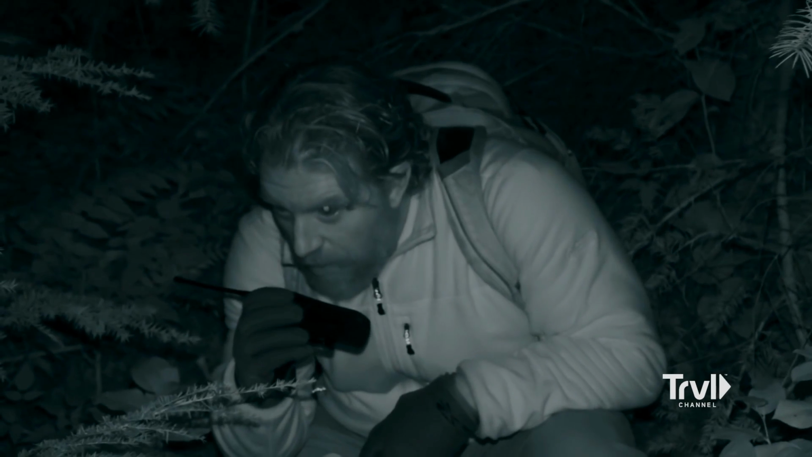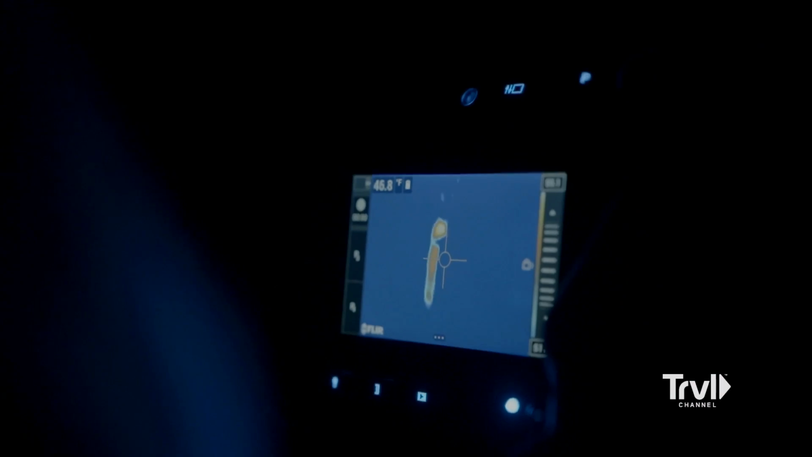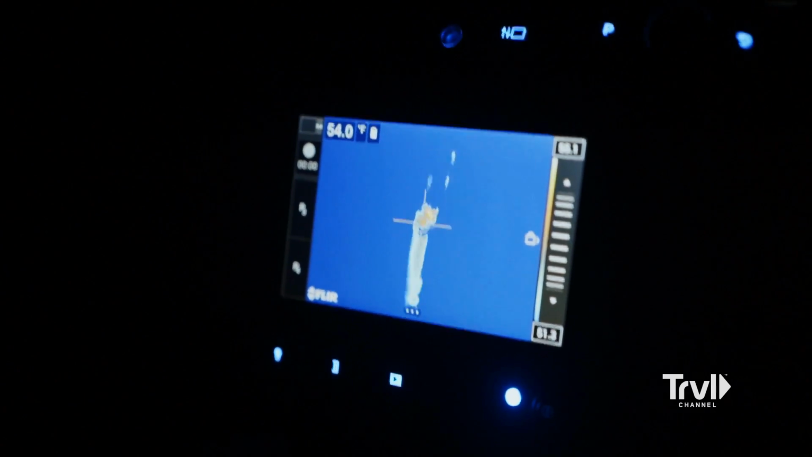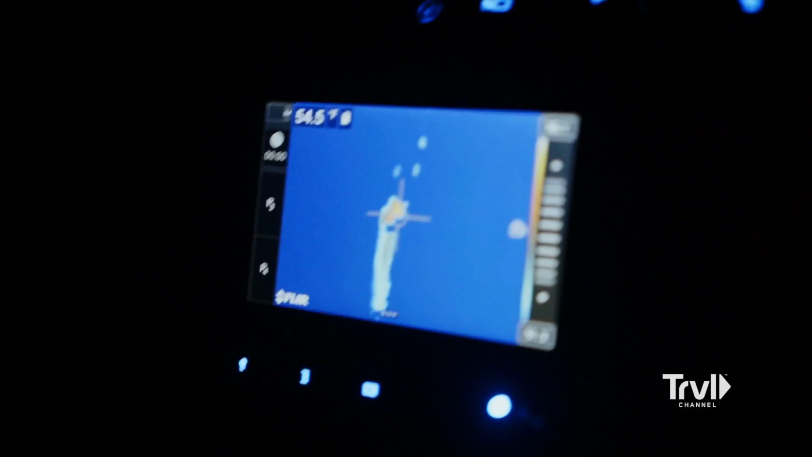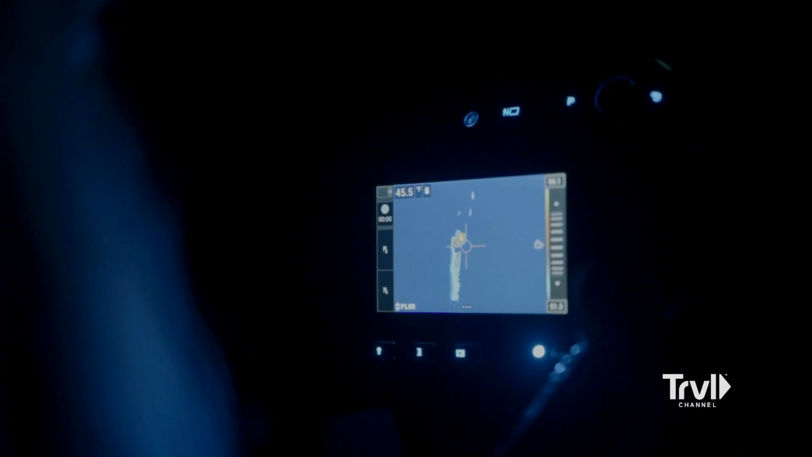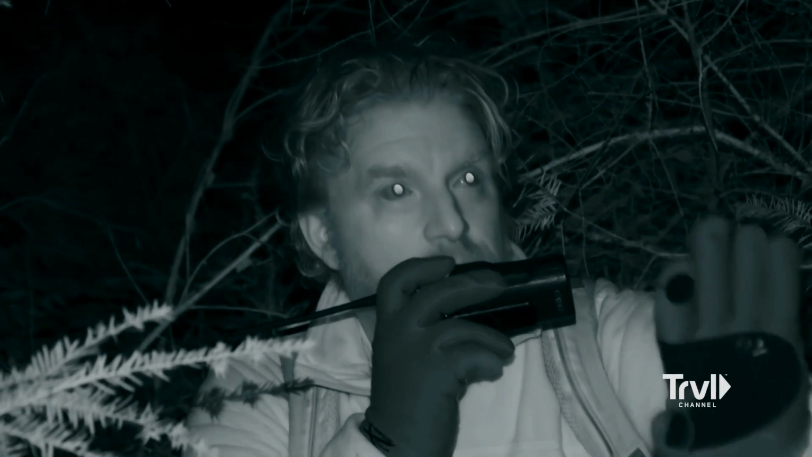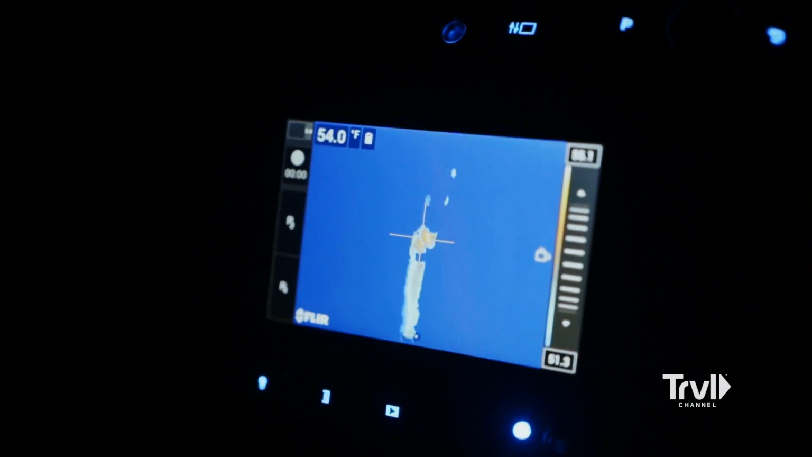Does it look like it's on all fours or standing upright? It's all vertical, and there's little white dots above this heat signature. And it's moving around everywhere. That is so strange. There have been reports of people seeing a Bigfoot creature with small orbs flying around its head.